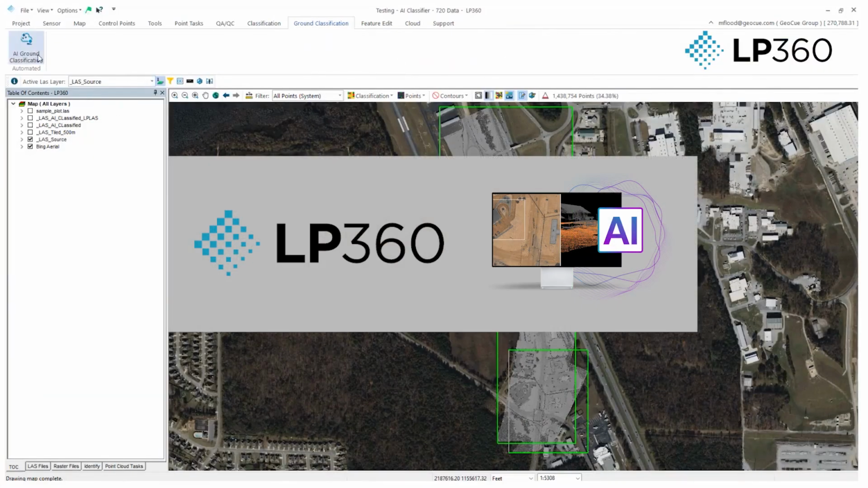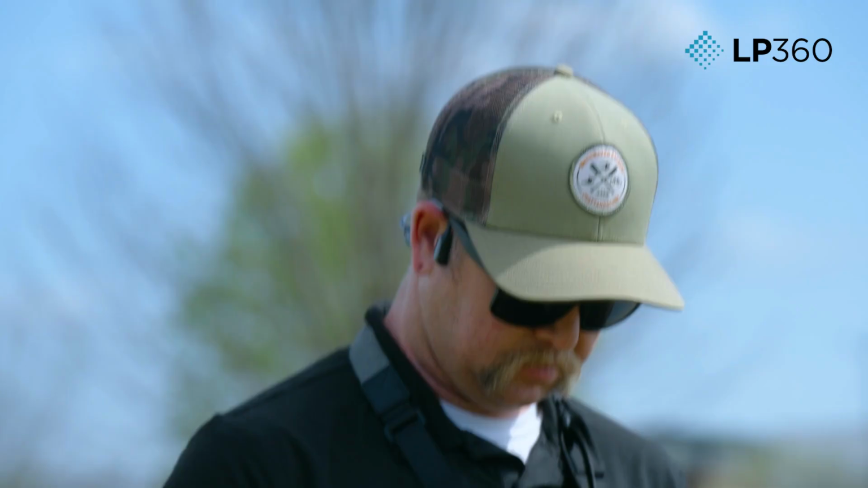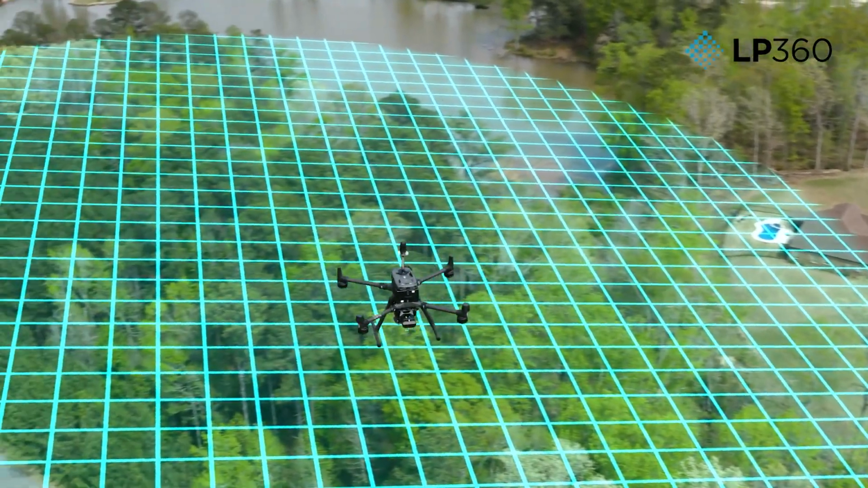Introducing the new LP360 AI Classification Bundle, your all-in-one solution for easy, fast, and accurate ground classifications. Now available in LP360, the AI Ground Classifier uses advanced deep learning models to separate ground from non-ground.